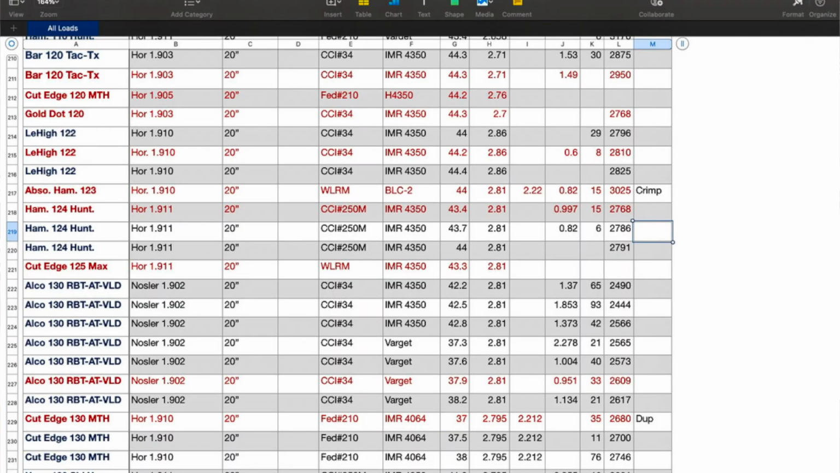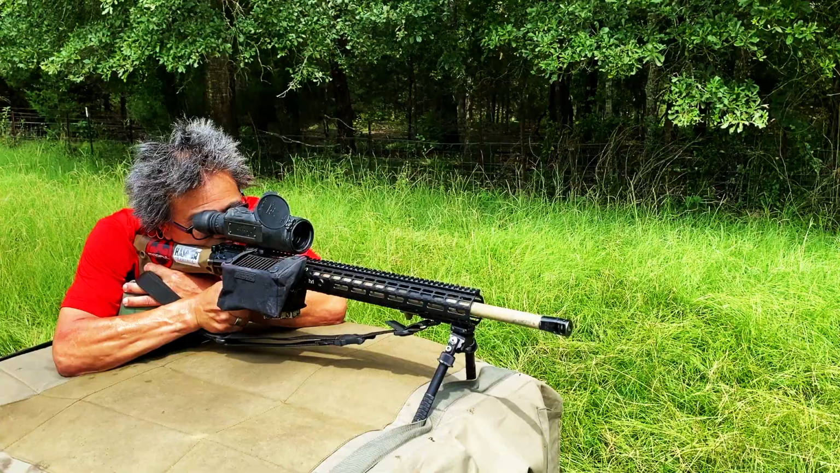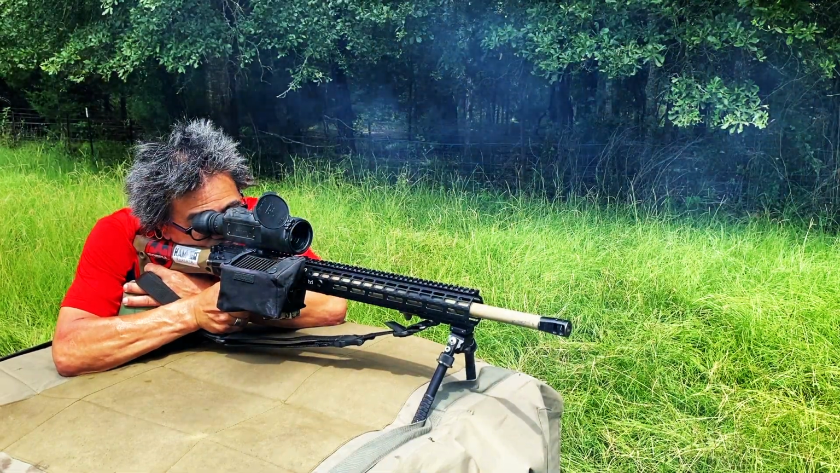I went to my chart that I've used for the 120 grain. I think I've got a good load. I'm going to develop 2 loads with three grains plus or minus of the one that I believe is going to be the most accurate.